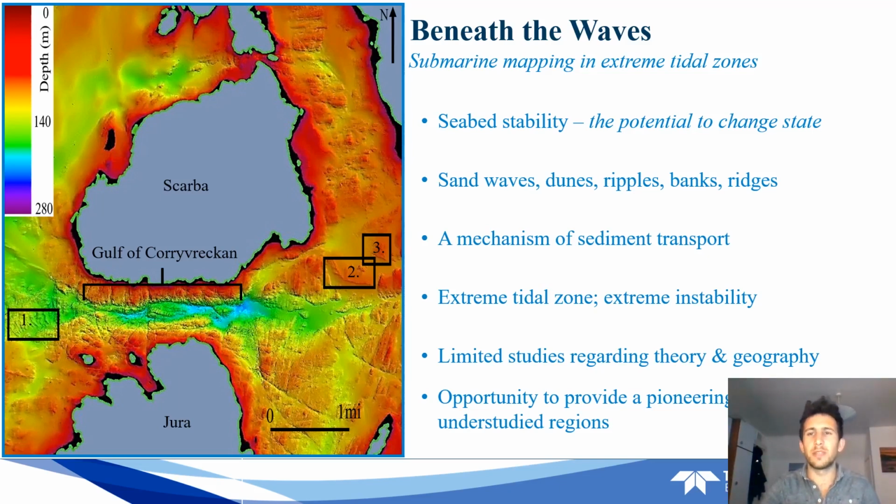are extremely accelerated. The sound alone of the turbulent water found here can actually be heard up to 10 miles away, and there are several shipping anecdotes that tell stories of being unintentionally sucked through the Gulf of Corryvreckan during voyages if they get too close. So clearly, this is an incredibly inhospitable and dynamic environment which is why little research has really been conducted in this area.